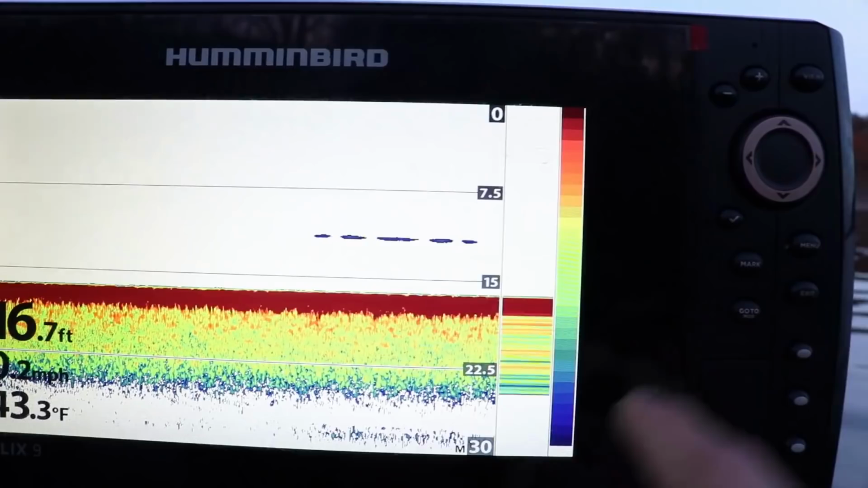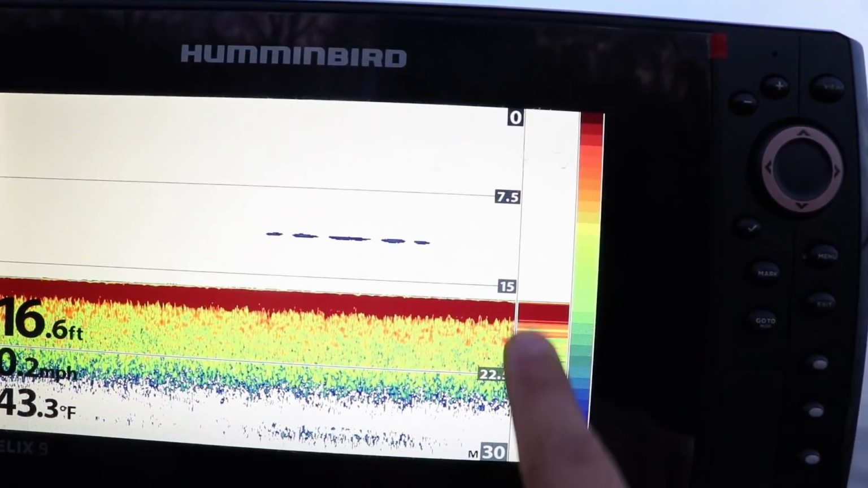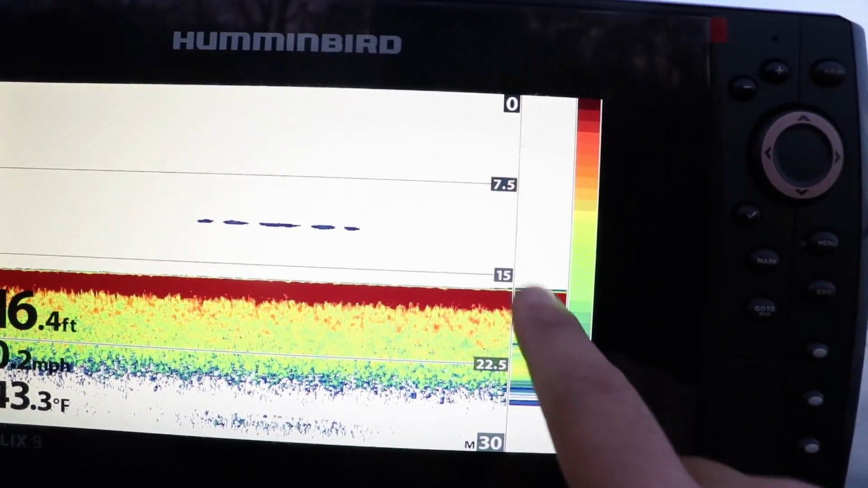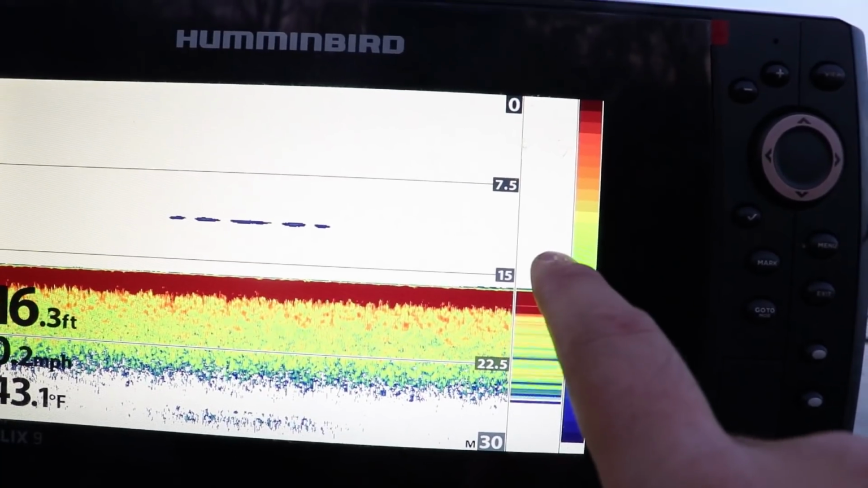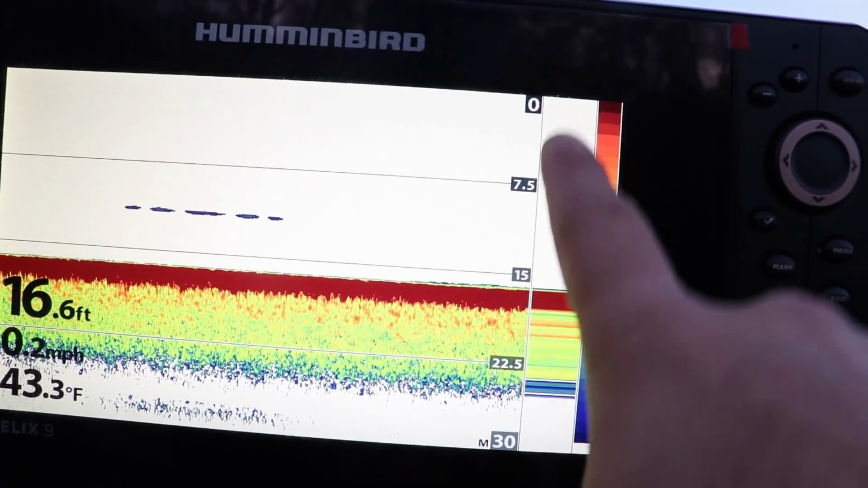Next one is your down imaging. If you notice on 2D imaging, there's a thing on the right here. This is called the scope, okay? I've got to clean my screen off here. This is called the scope. Somebody debated me on this, but this scope is real time.